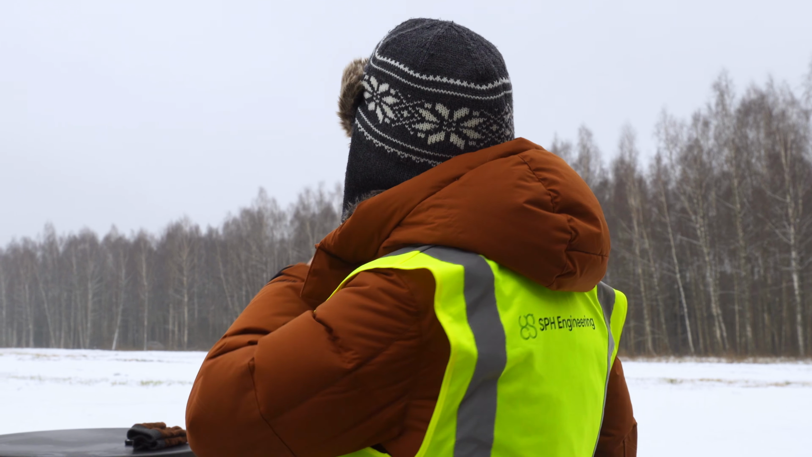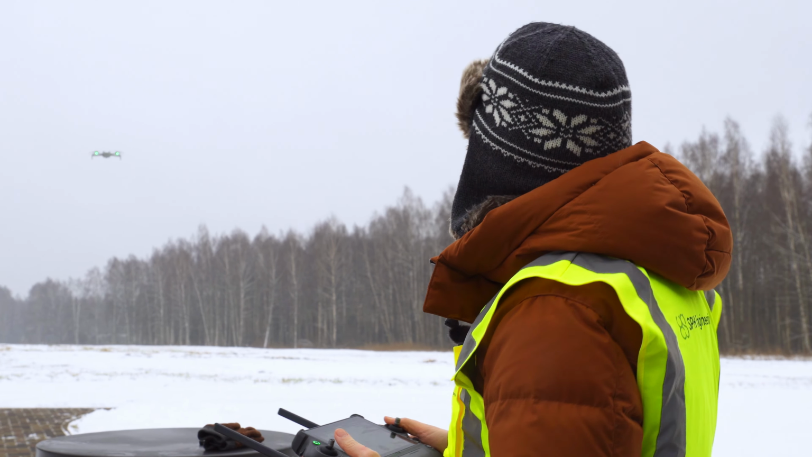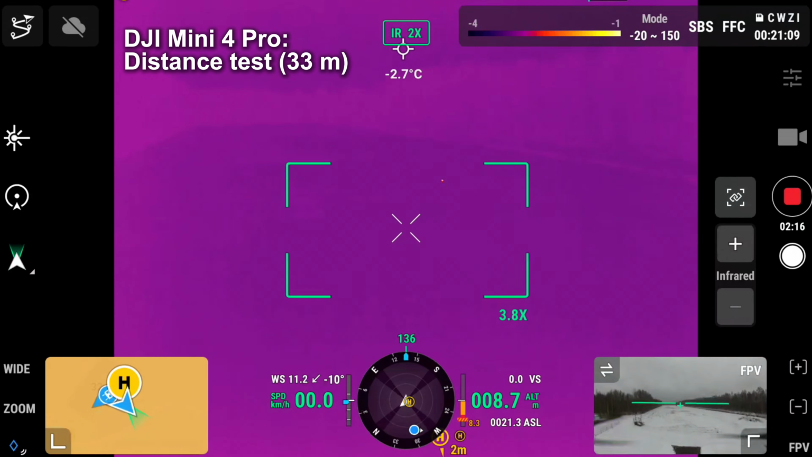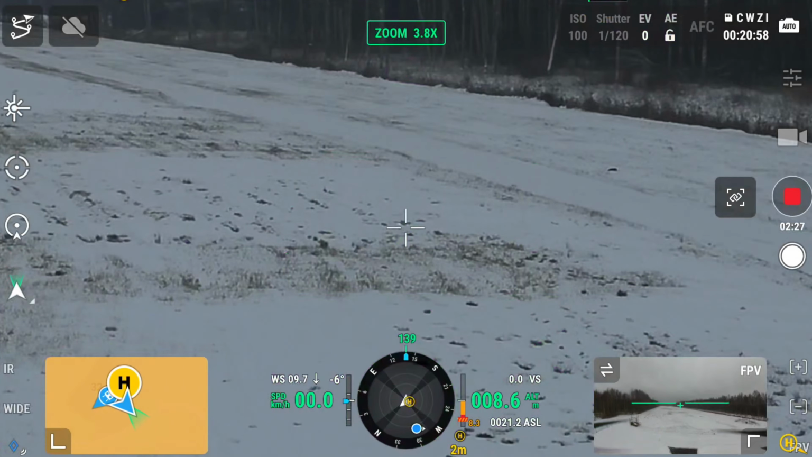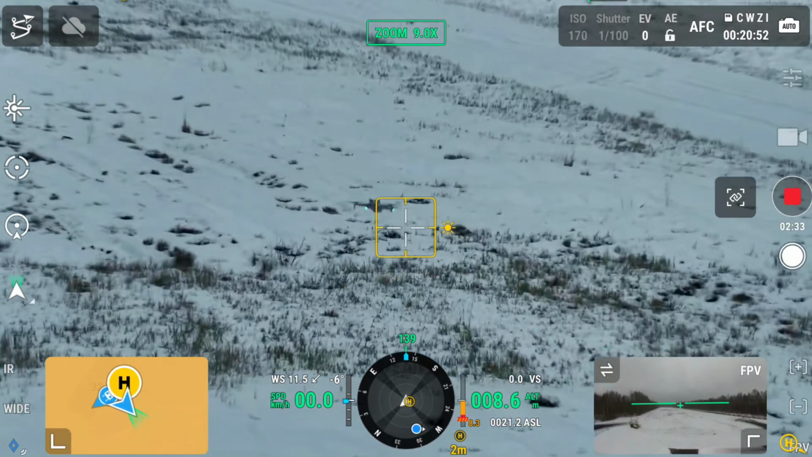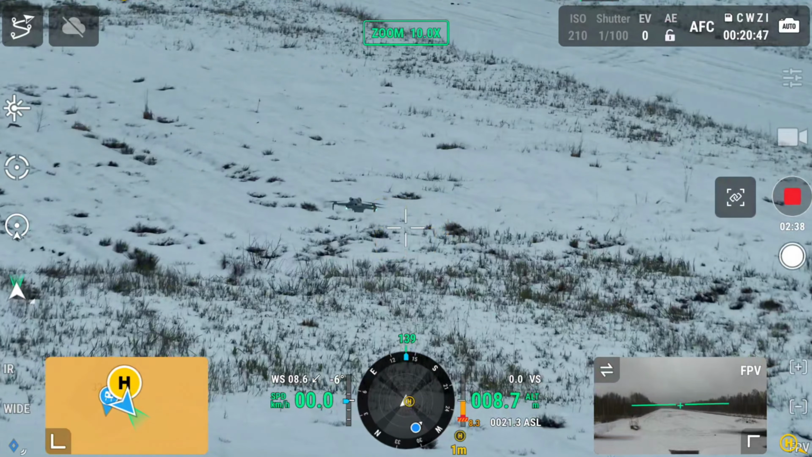Okay, and now we're going to try flying the Mini drone further in the field and seeing at what distance it will still be visible. So actually now I can still see it. Currently the drone is roughly at 33 meters, and as you can see on the thermal camera, I can still see this drone as a small dot on my screen. And then I'll try switching to the zoom camera here. So now if I use the zoom, you can see that's the Mini drone from a distance. This is 10x zoom that we're seeing now.